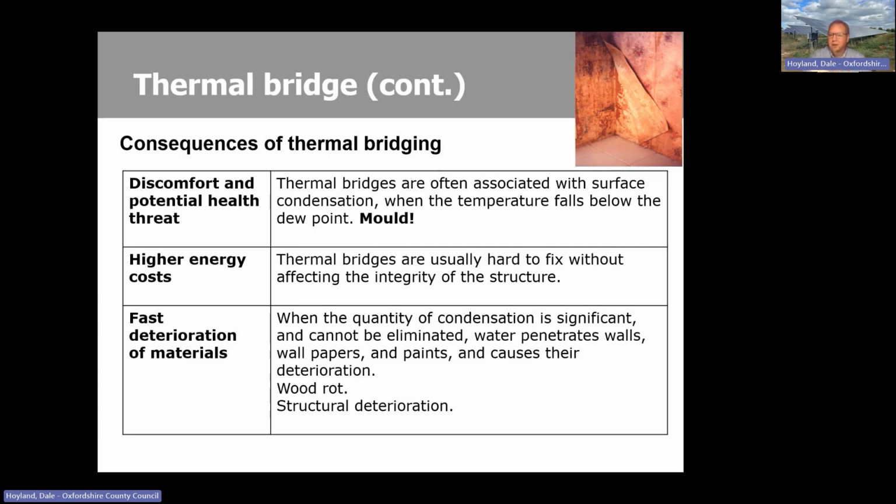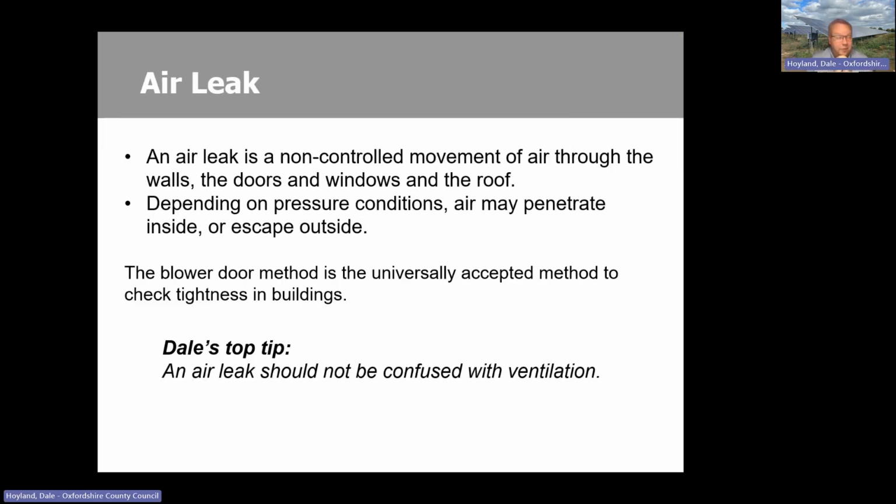At some point along that temperature gradient, from being nice and warm in the rest of the room to getting colder and colder where the thermal bridging is occurring, you'll get a dew point, so it'll be nice and moist, and mold will typically grow. Faster deterioration of materials will then result, so flaking of paint and wallpaper peeling off, etc. Obviously there are health implications for having black mold around, which aren't good.